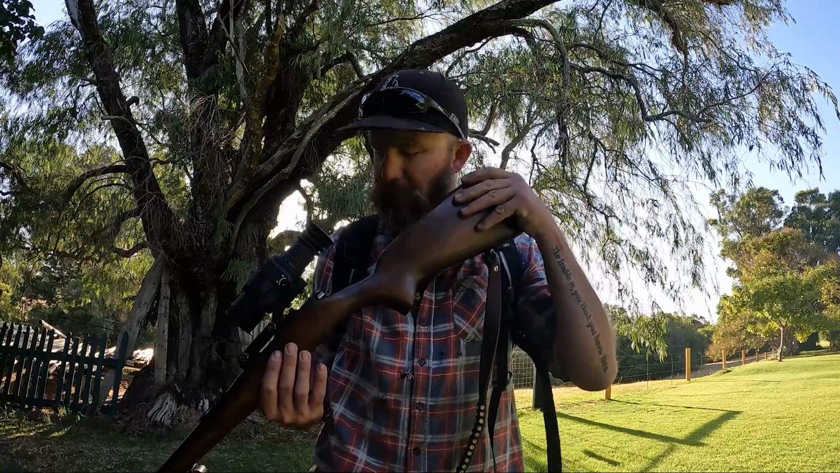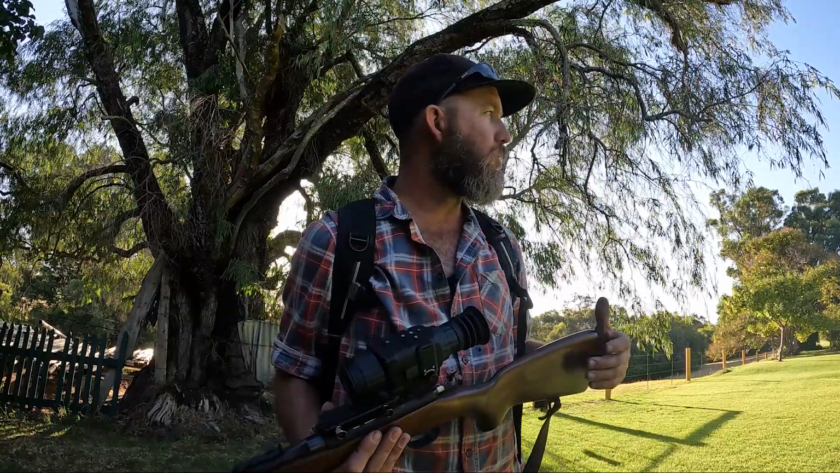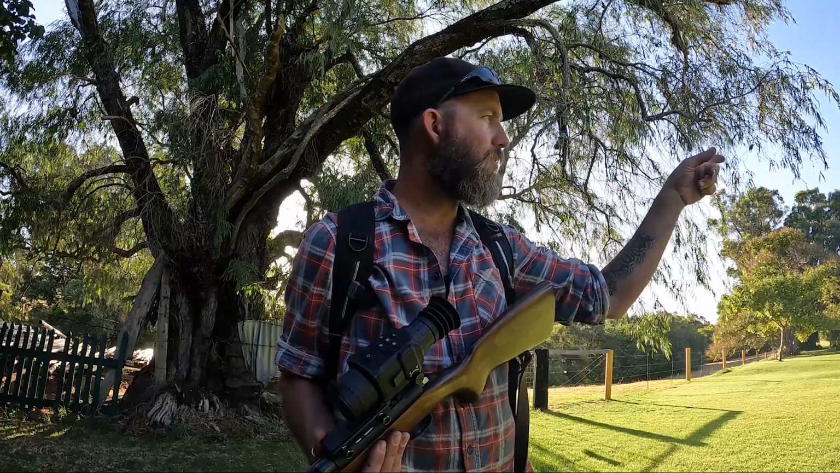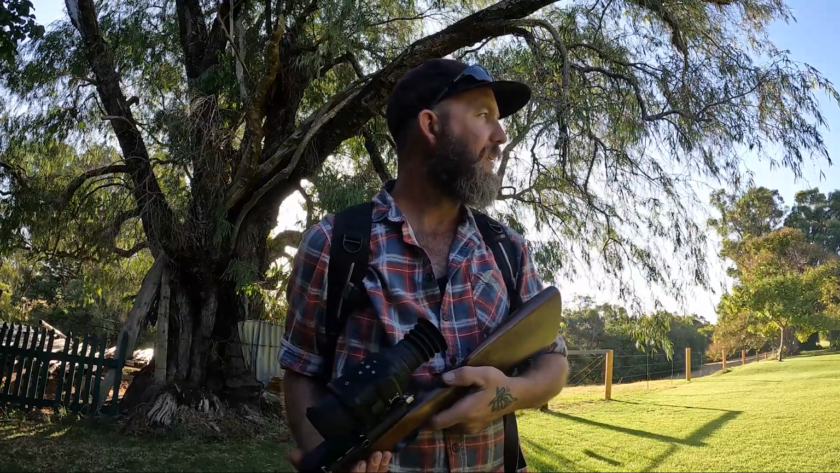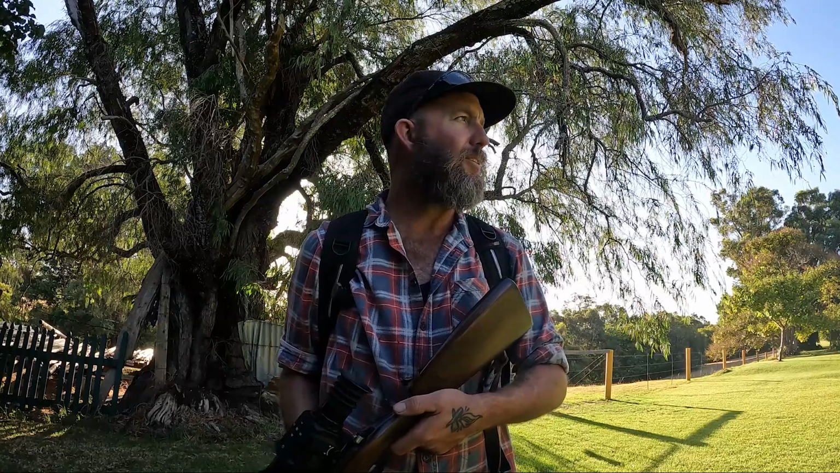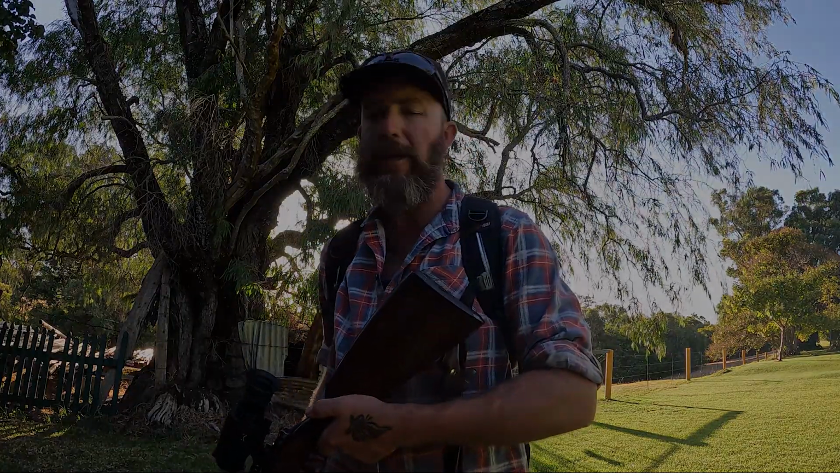It seems pretty cool. But already on the way back in, sun's just about to set, and there's a couple of rabbits just over there. Yeah, I see ya. They seem to come on probably a bit more around dark, so we'll see how we go. I'll sight this in and we'll go from there. This is what thermal hunting looks like. Darkness. You've got it.